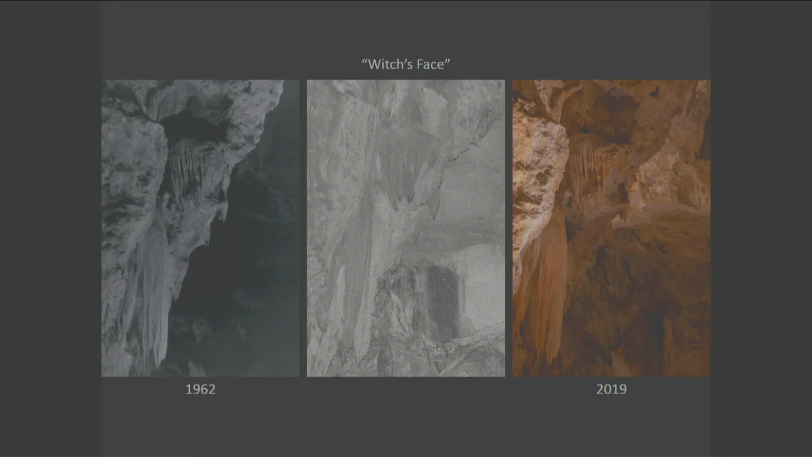Once we found the photograph, we were able to find it in the point cloud. And again, once we found it in the point cloud positioned from the trail, we were able to mark that on a map, go back to the cave, and find the photograph that matched.